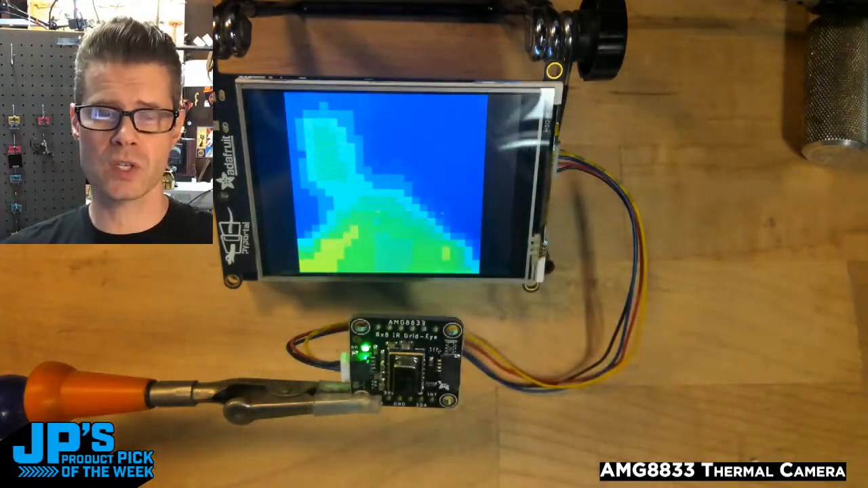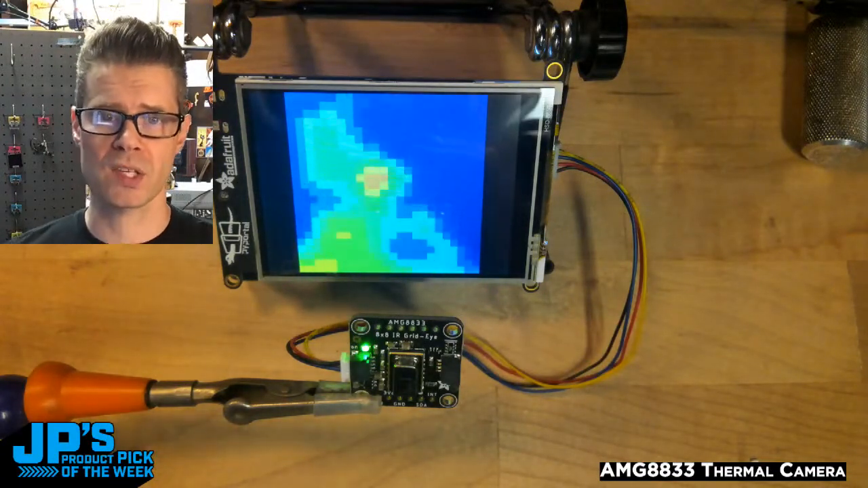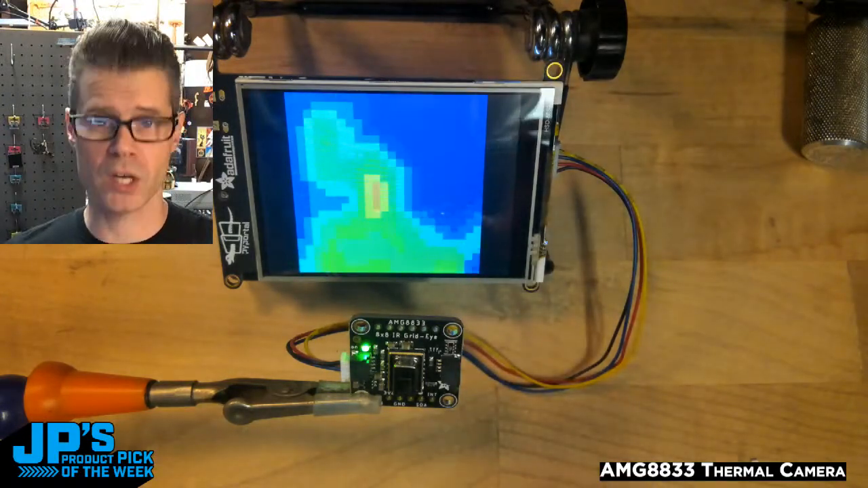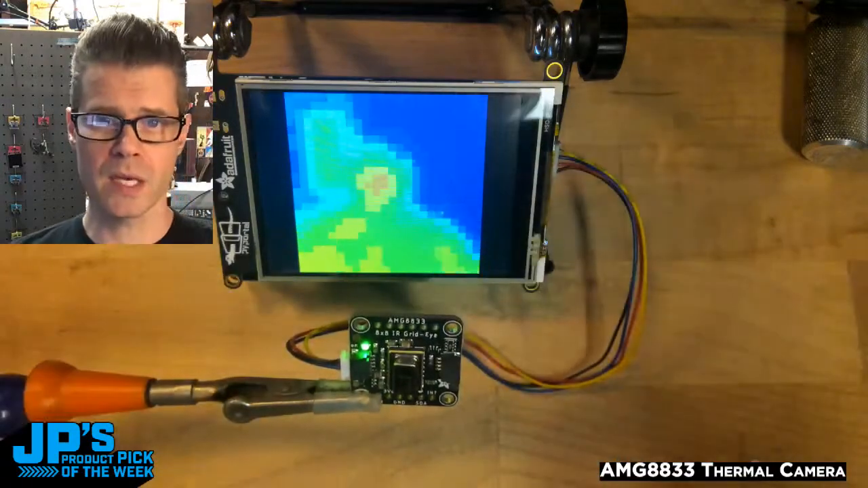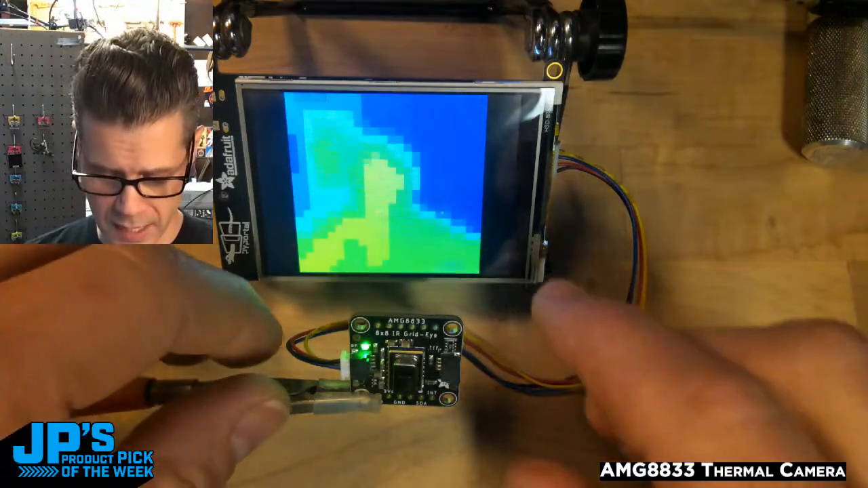You can also do this if you're using this on a Raspberry Pi computer. You also have enough processing power to do that. One of the really cool things that I wanted to show is a separate project which is running on the PyGamer in CircuitPython. So I'll show that in a second.